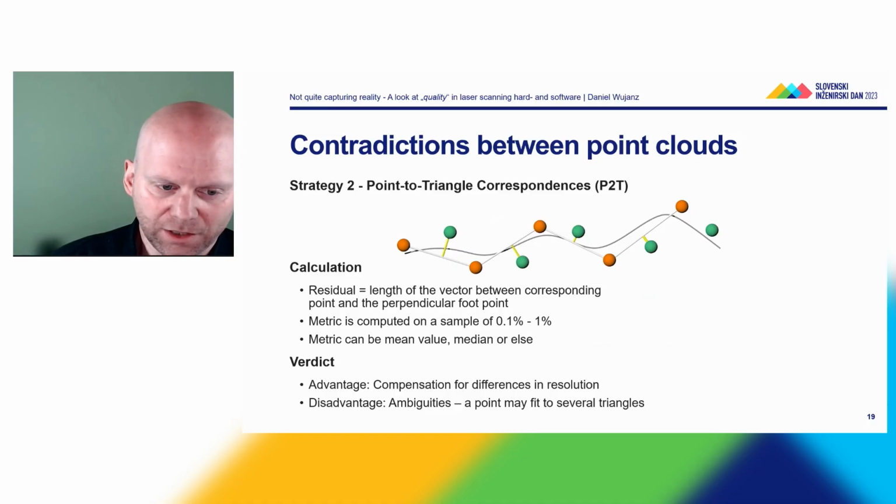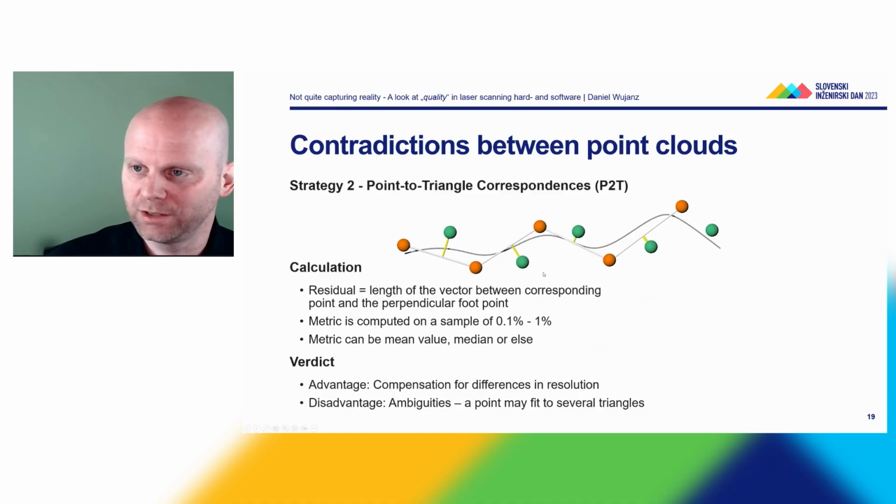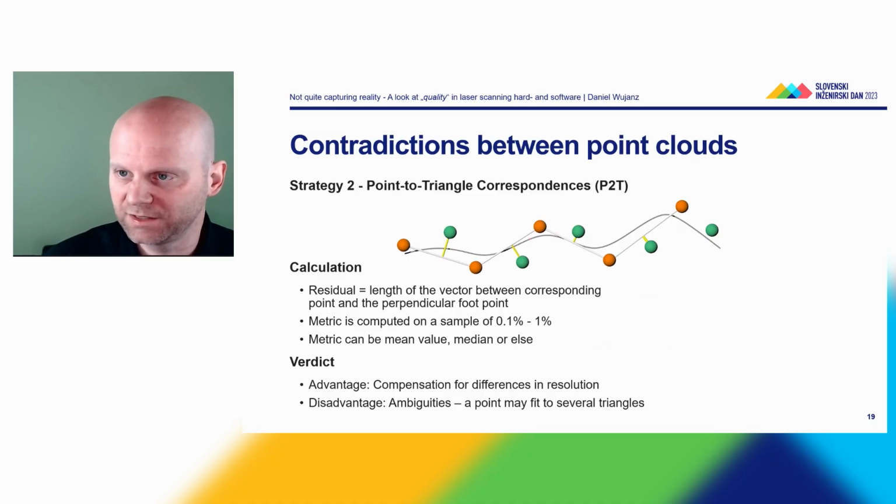The bad news is there are ambiguities, because a point may fit to several triangles. Let's say I have a point that is located here, and it can be projected to this triangle or to that one. Do I pick the long one? Do I take the short one? Which one? To which surface does this point belong? That is not entirely clear.